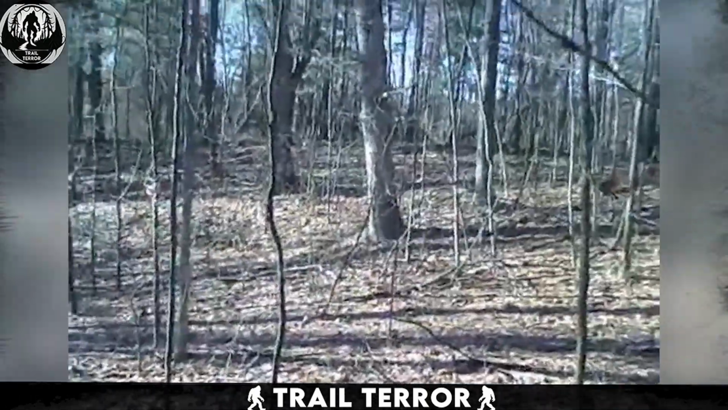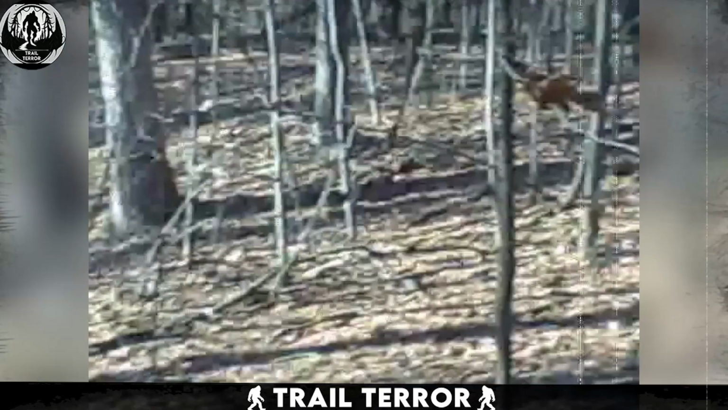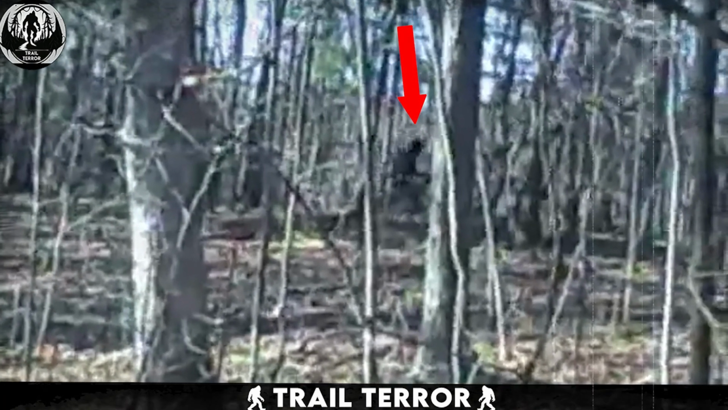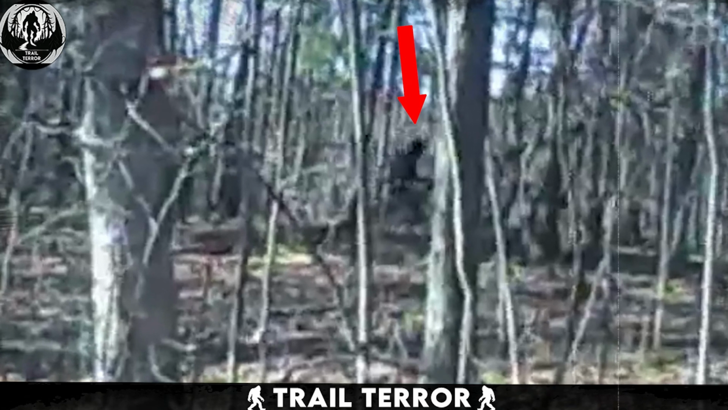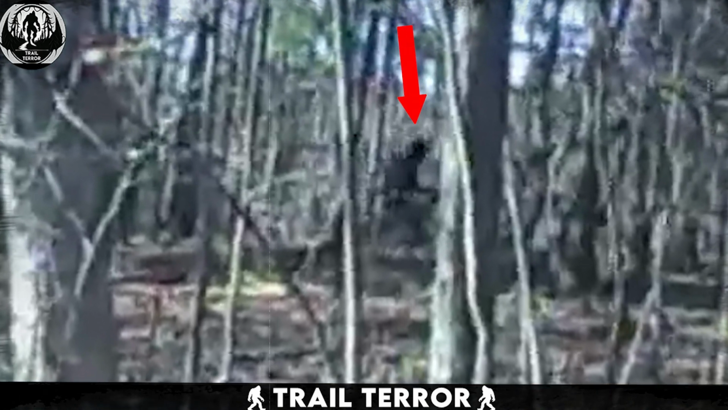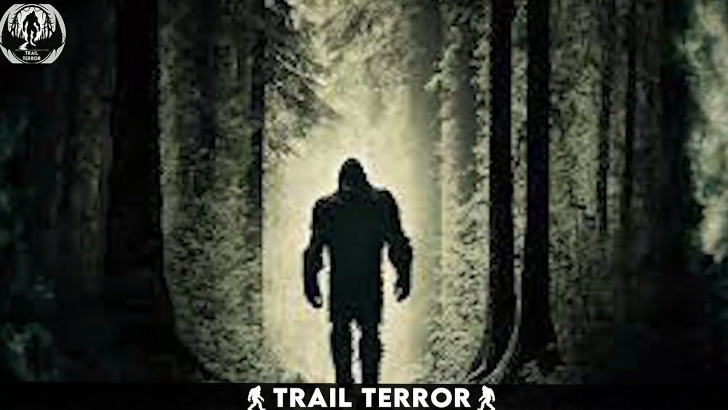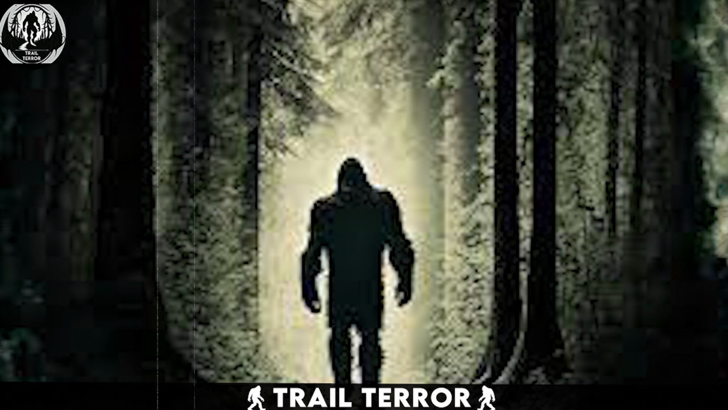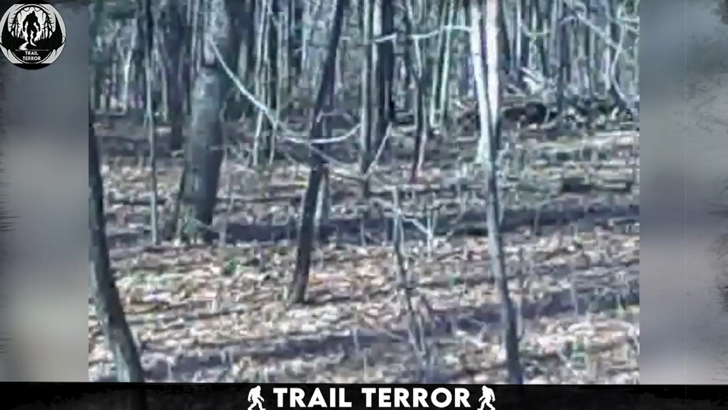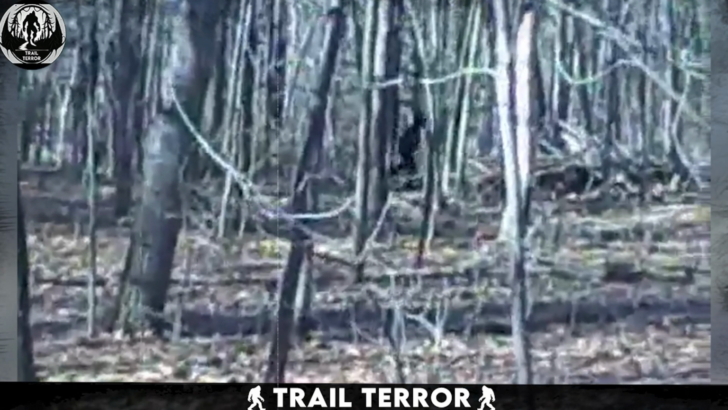In a dense forest, a man films through the sparse, naked trees. The video captures something extraordinary and unexpected. A large, black, hairy, bipedal creature meandering among the trees. Its appearance closely resembles the legendary Bigfoot, a creature often spoken of in hushed tones and with a mix of fear and fascination. The footage, though blurry, distinctly shows the shape of this enigmatic being.